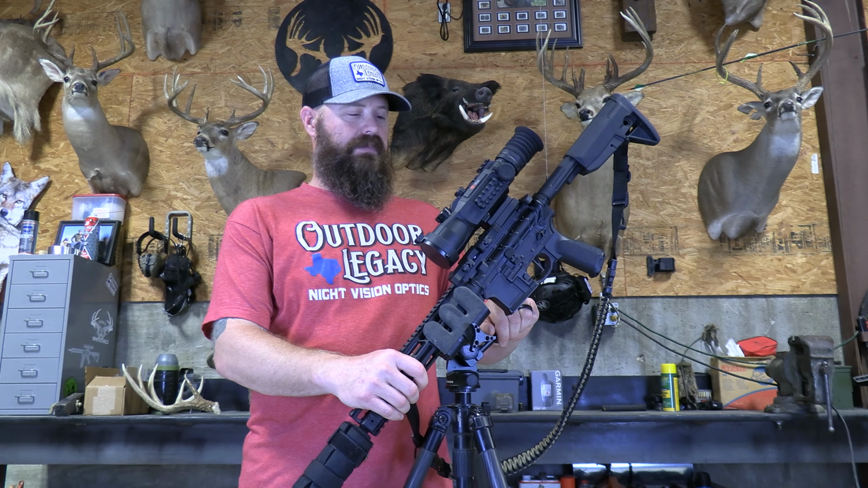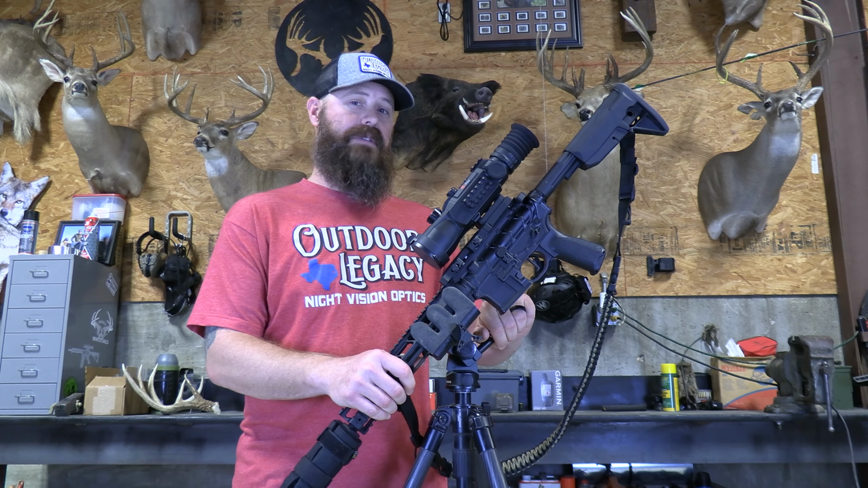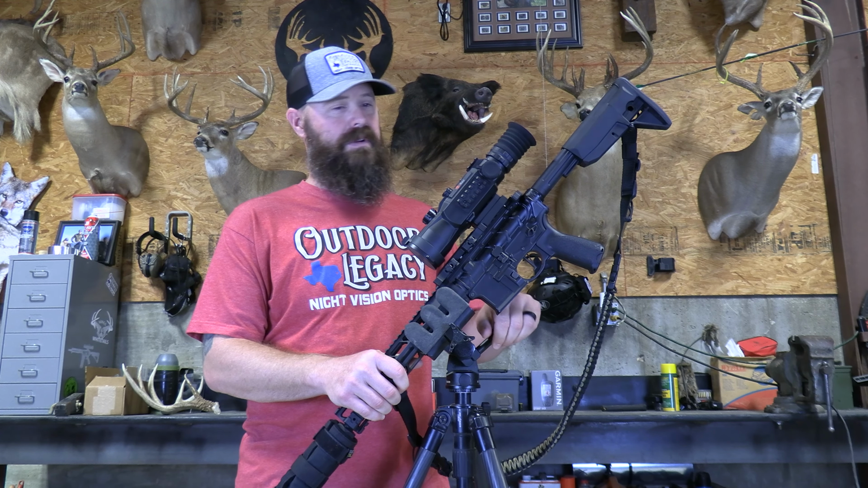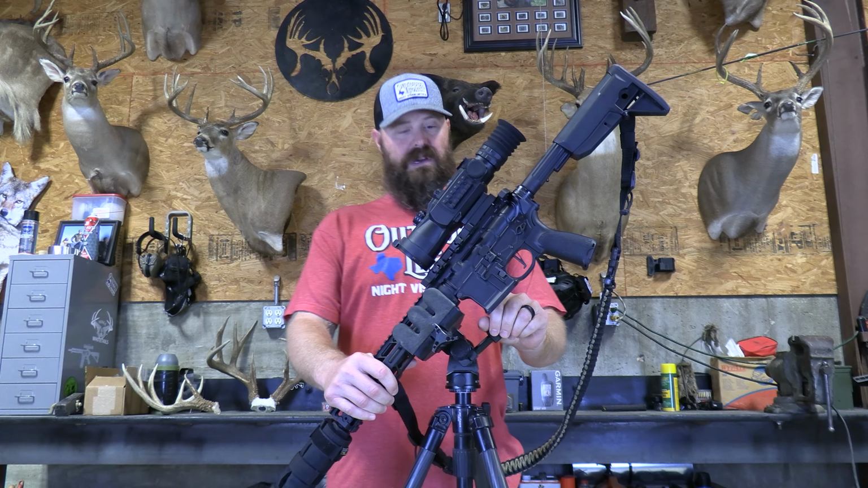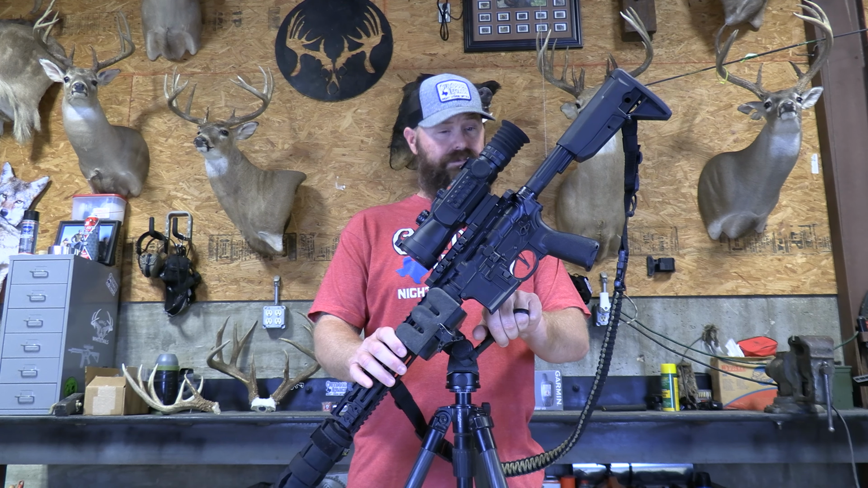So, dislike. The one thing I really am not a fan of with this scope is the weight. The scope's heavy. I know they say you can use it as a clip-on. We tried it out as a clip-on. You still need to run a low-power objective daytime scope to put this in front of. But this scope, guys, I think it's 40 ounces is the weight. It's a 40-ounce scope. That's with battery included.